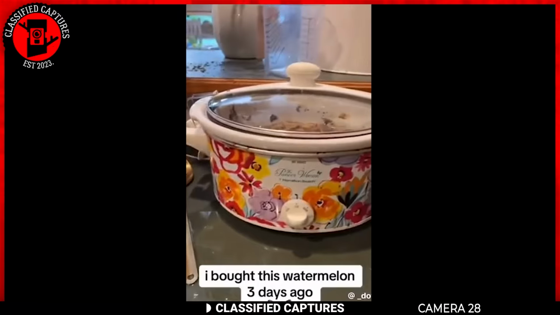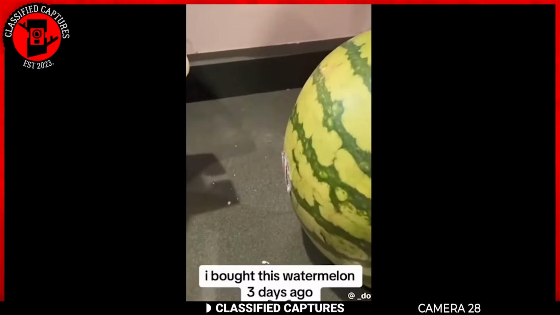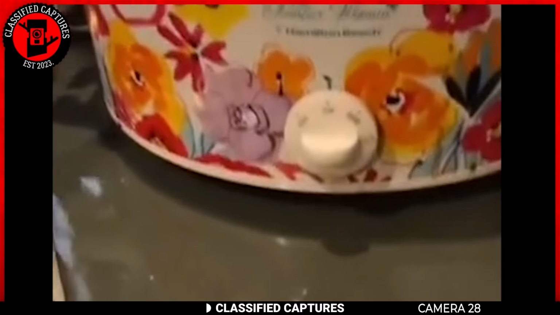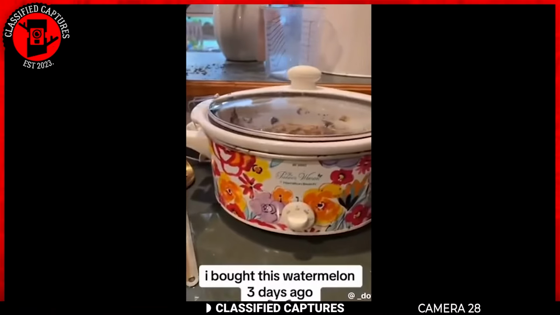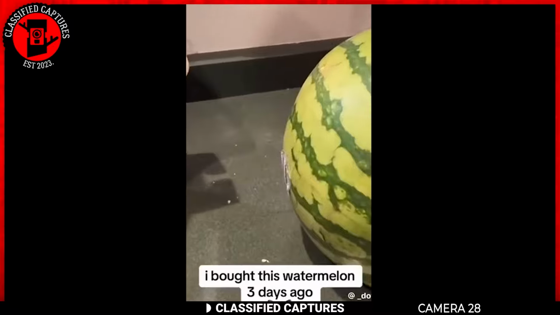A woman had bought a watermelon and left it on her kitchen counter for a few days, planning to enjoy it later. But when she finally went into the kitchen to cook, she was shocked by what she found. The watermelon was gushing water on its own right from the inside. Many people have noticed unusual changes in food recently, and this incident adds to the list.